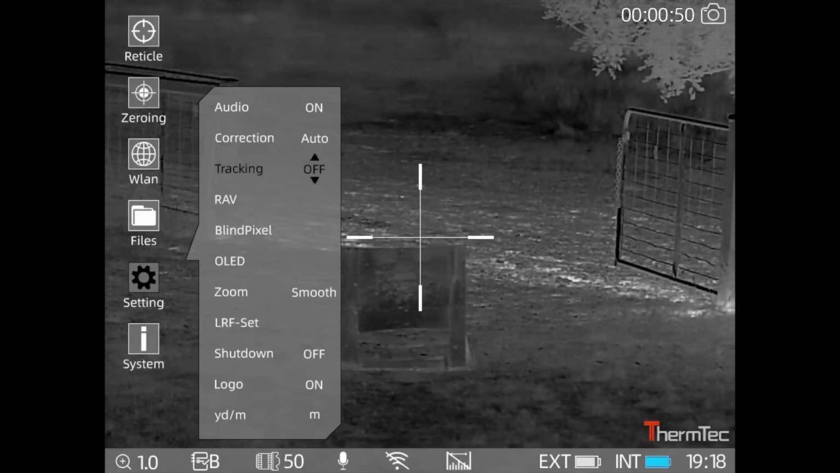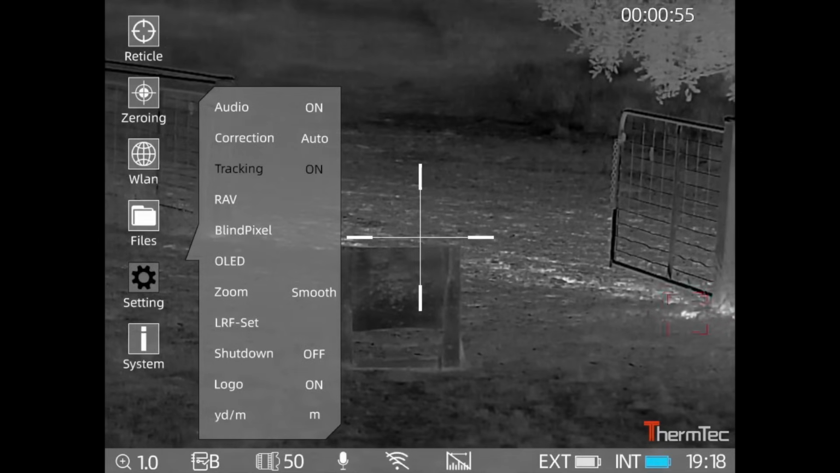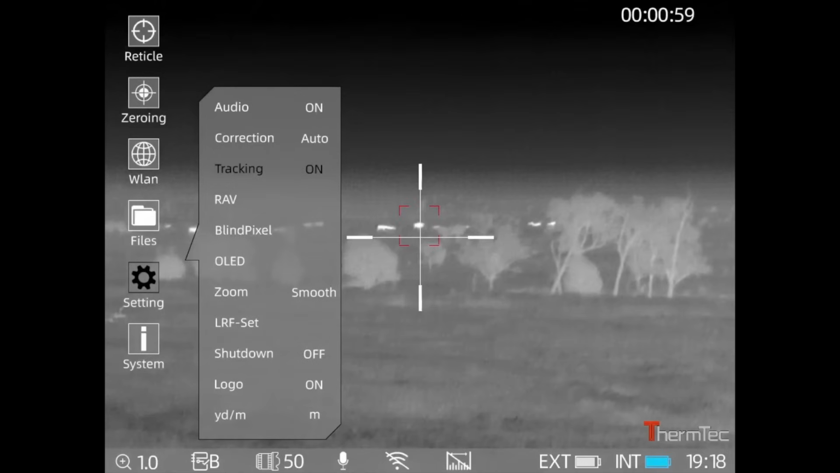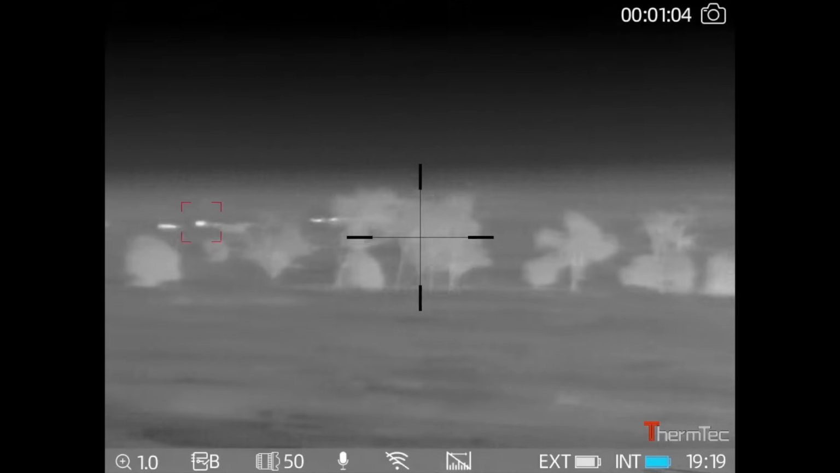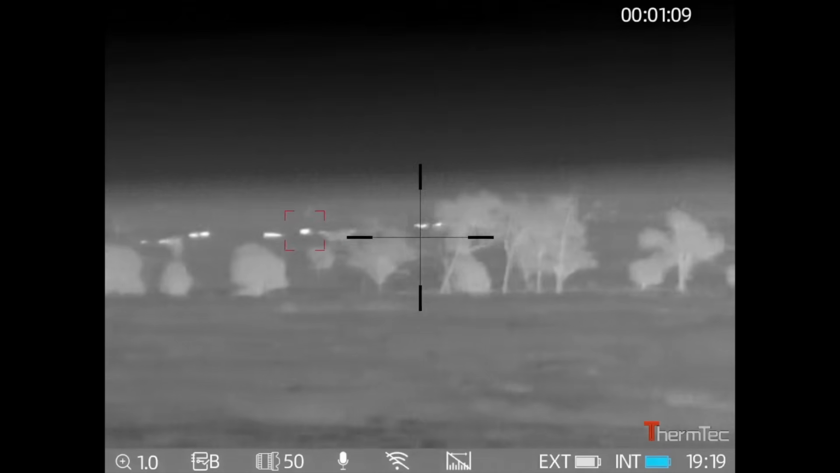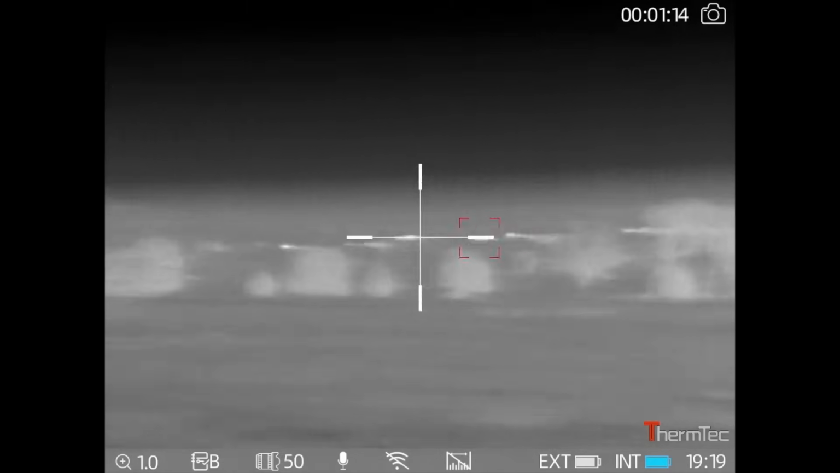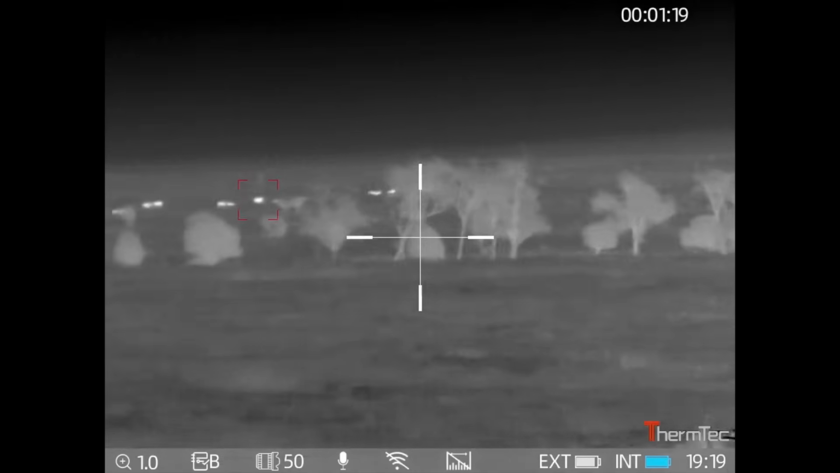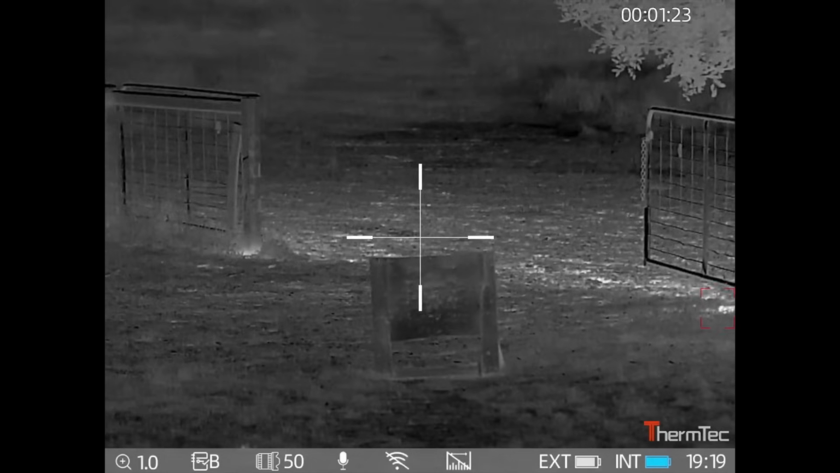Got your hotspot tracking, so you can toggle that on, so it automatically tracks the hottest part in the screen. So there's cattle up there, so it puts a little box around the hottest object on the screen. So there you go, it tracks them really good. It is handy if you're just scanning along quickly, it'll actually put boxes around the hottest object, so that's quite handy.